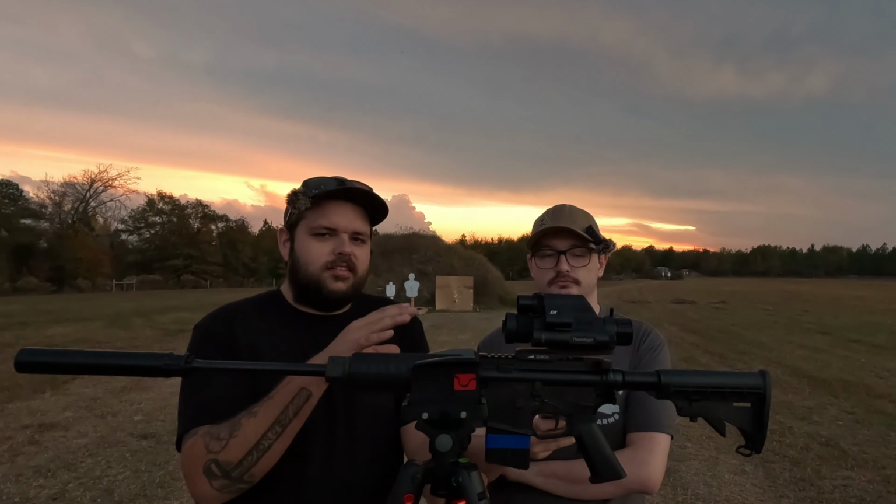And we'll zoom back out. And this is going to be 260 yards. We will zoom all the way in. Still identifiable as a man-sized silhouette down there. There it is, as in focus as it will be with this sensor.